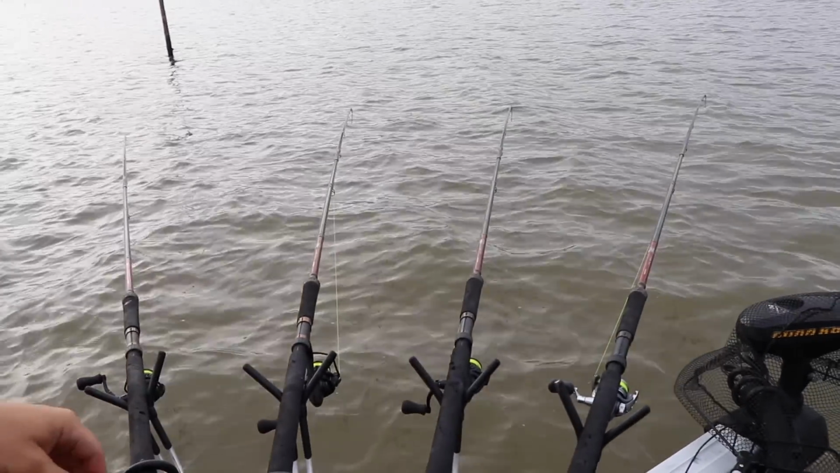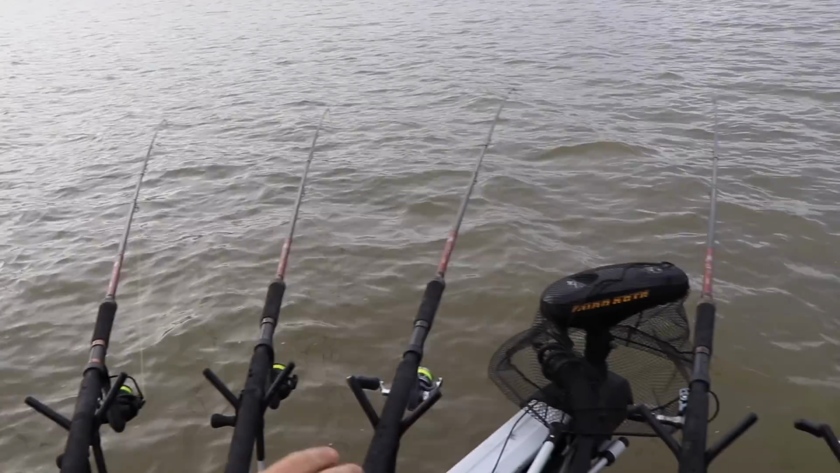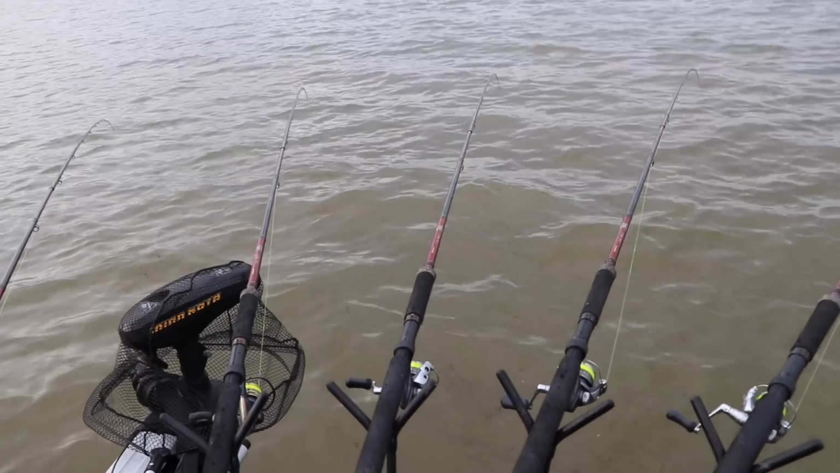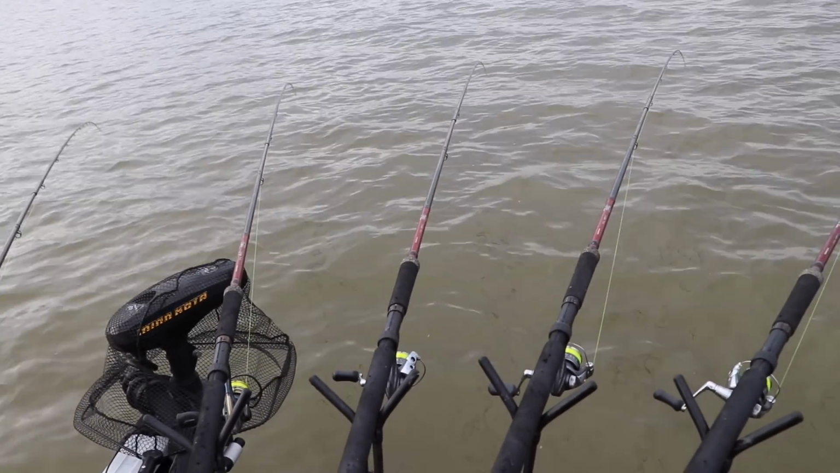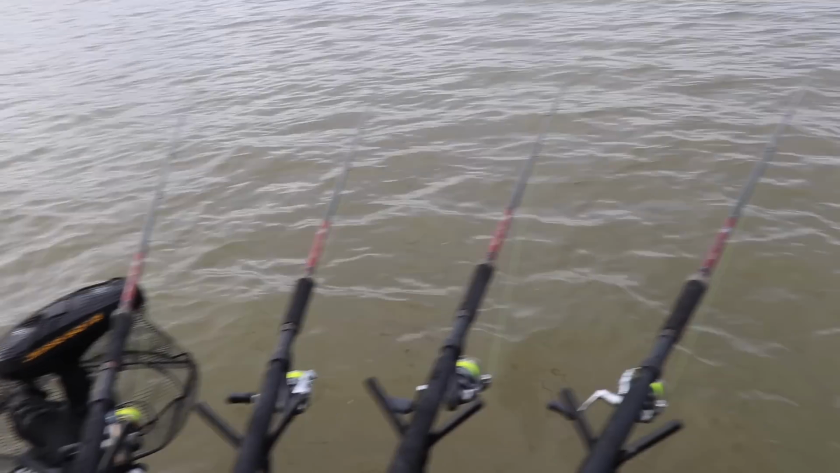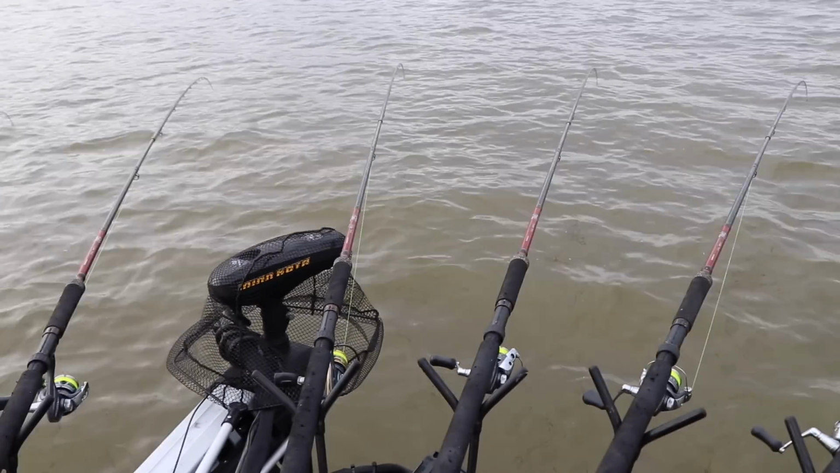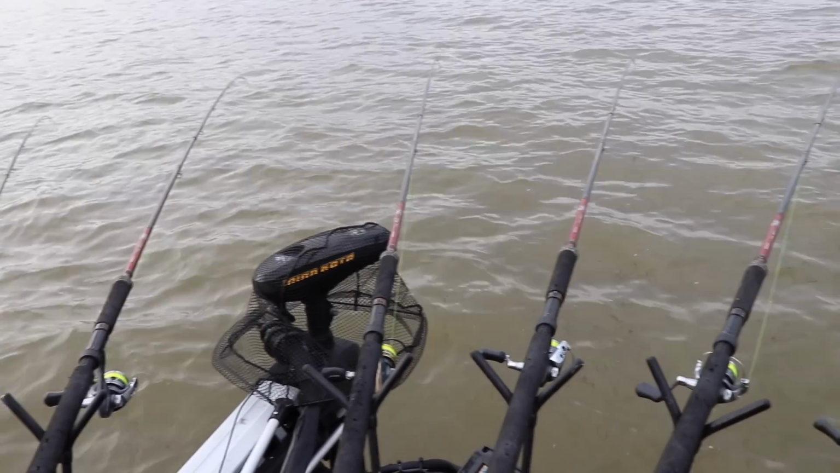A lot of people have a misconception. When they think of spider rigging or trolling out in front of the boat, they automatically think that you have to use straight minnow. That's not the case. I don't know why some folks think that. You can use any bait in the world. You can use 1/4 ounce lead heads by themselves. You can use 32nd ounce lead heads. It's what we have on today.